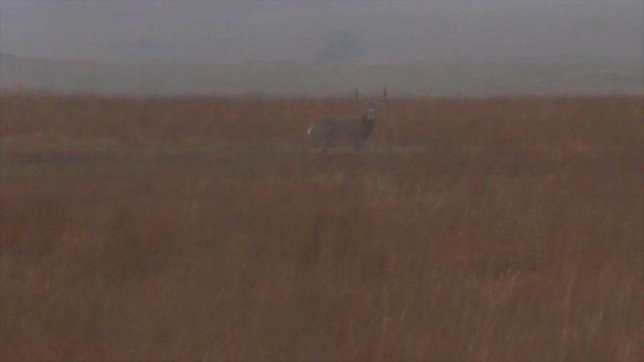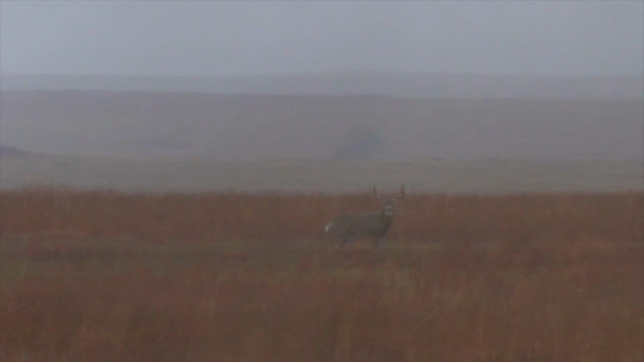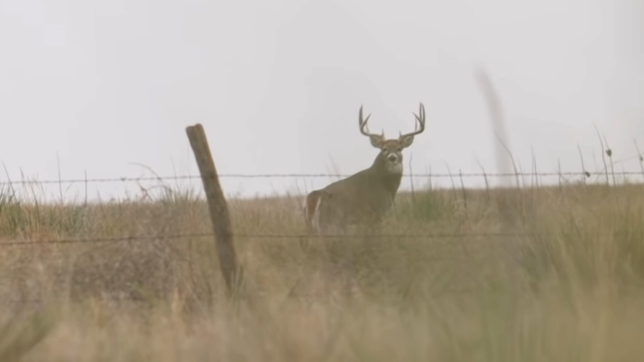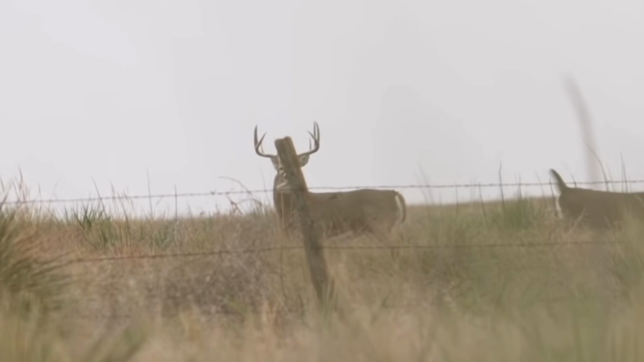This deer was around quite a bit, but we never could get really within range of the deer. We saw the deer a ton. We did have him run by one evening, very close, but he was just chasing does, no shots being made, and I don't know what happened to the deer.